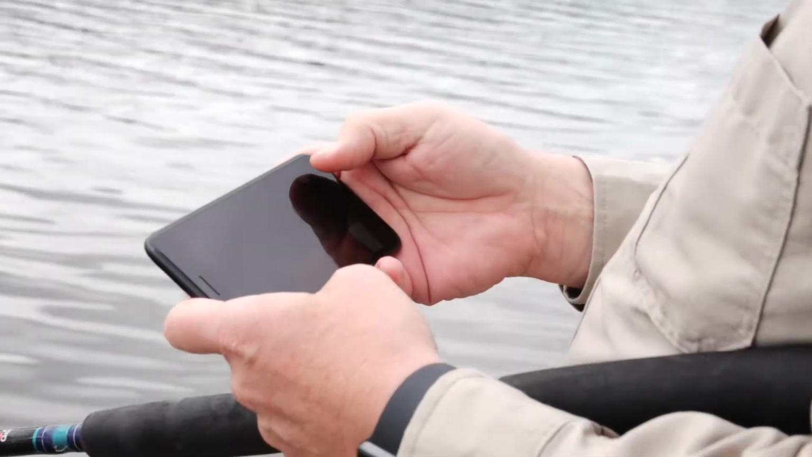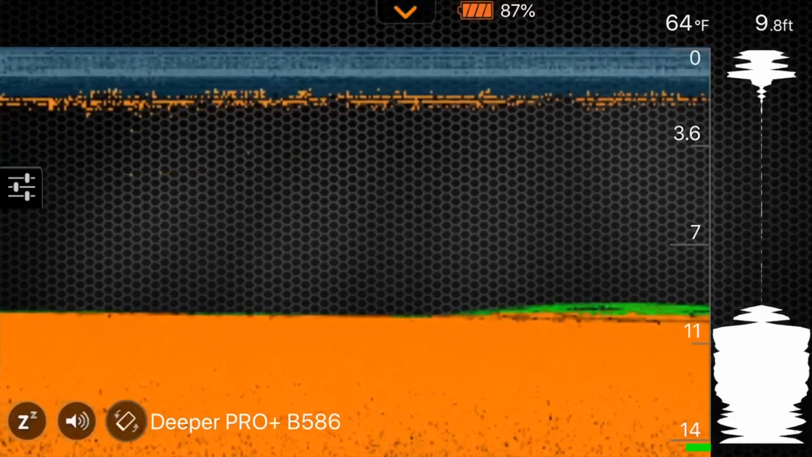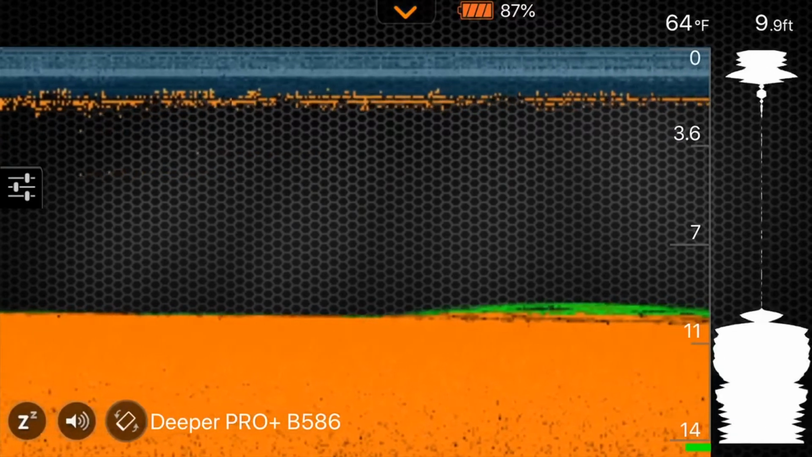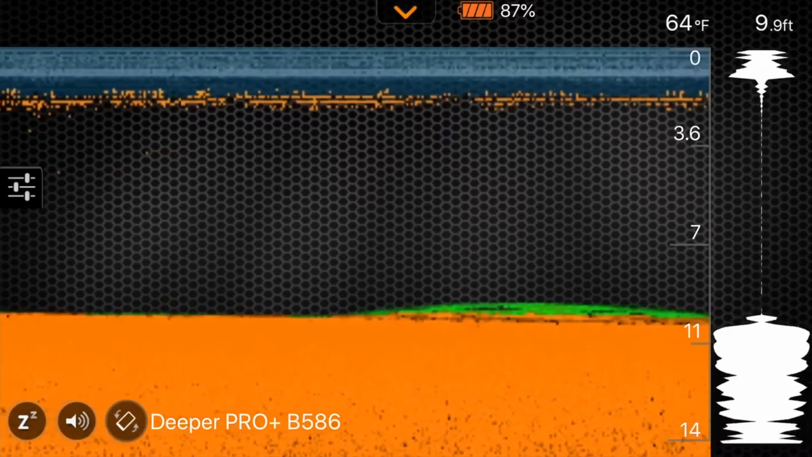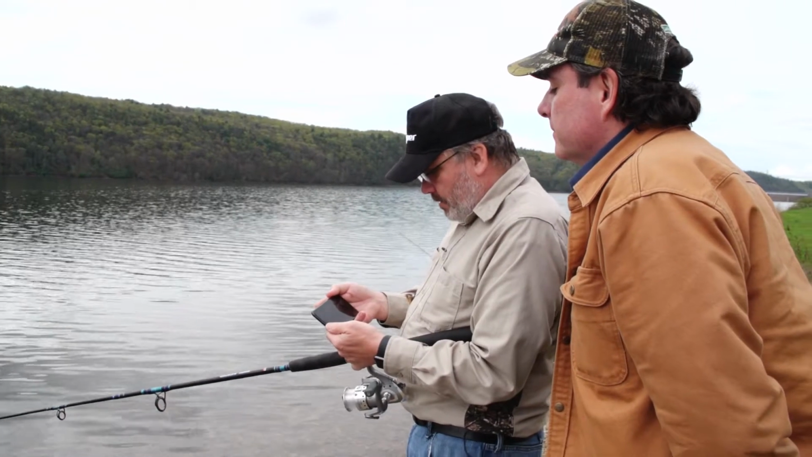Okay, we're just under 10 feet, about 9.7 feet. Water is 64 degrees, so it gives you a water temperature. And you can see it's kind of a hard bottom, but we got a little bit of intermittent weeds there, which would be nice for, you know, bait fish will come up around there. And then the bigger fish will come up, obviously, to feed on them.